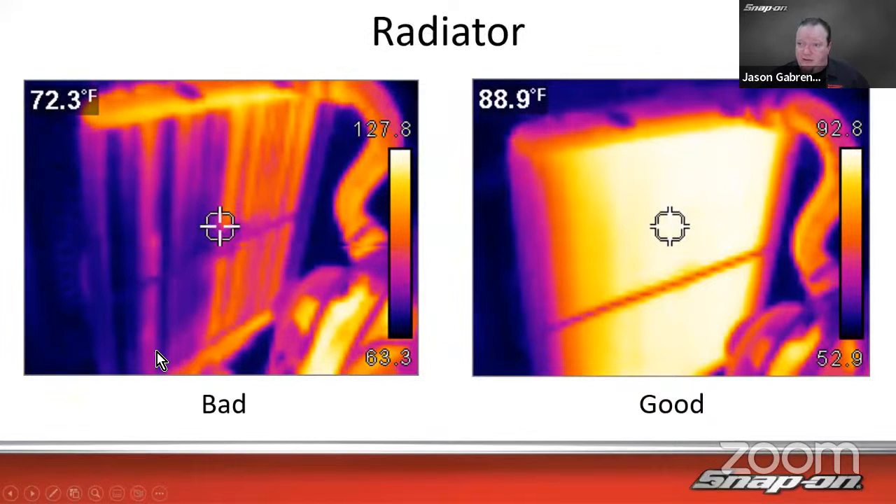How about a radiator? Right, it's going to go top to bottom and left to right. It's going to kind of cross flow. So you can see how it's warmer over here, much cooler over there. That means it is not flowing through. It's kind of stuck in this tank right here. It's not really flowing through that radiator. It's clogged somewhere halfway through.